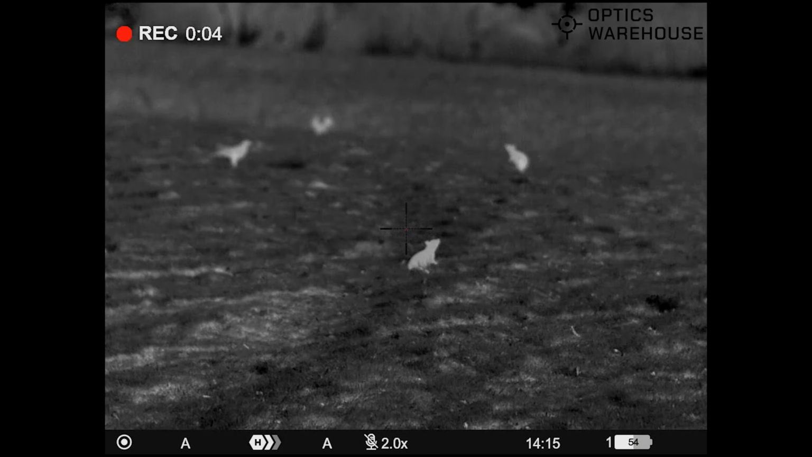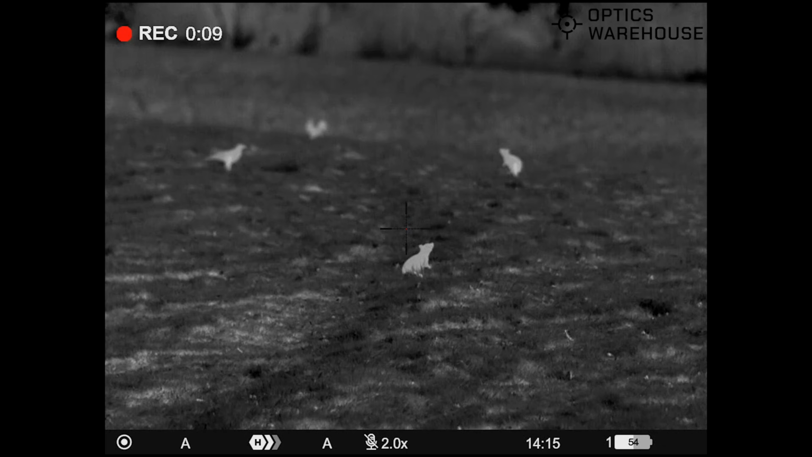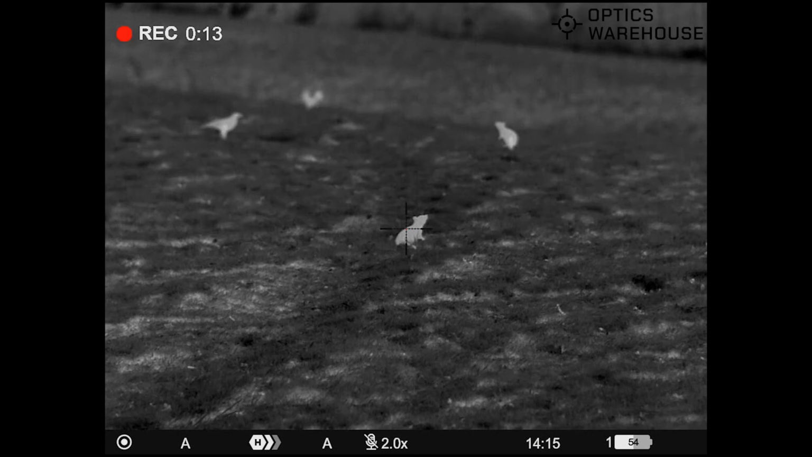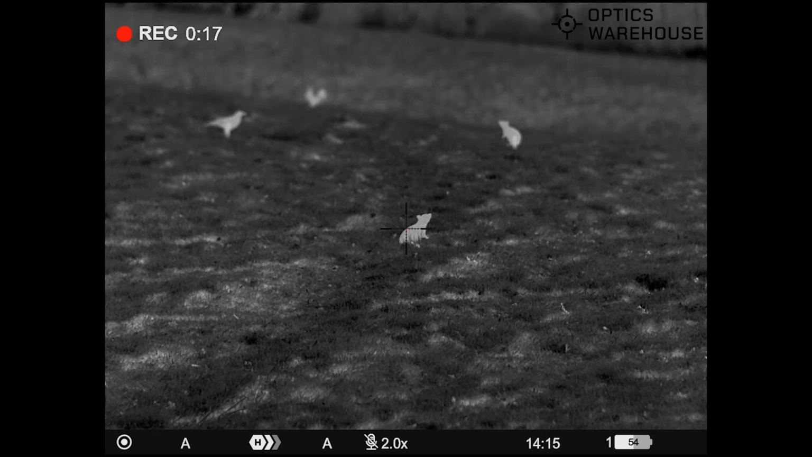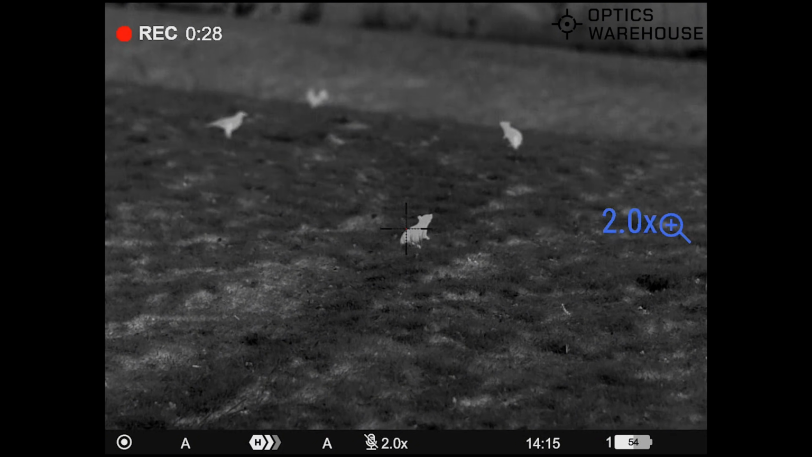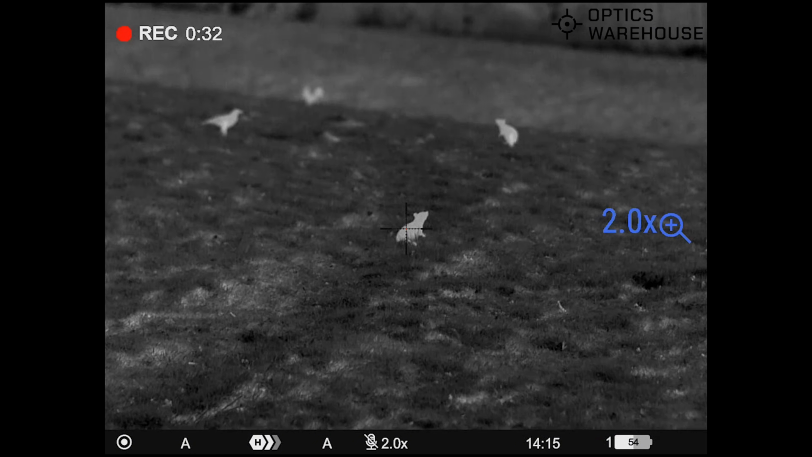Right, so just starting now. There's our rat up in close, and as you can see, good field of view. You can see those there in the background as well, even though it's a sort of squarer ratio on the screen back here. You've still got quite a good field of view. I'm going to do our standard test of zooming right in here, because if you've seen any of my other videos, you know I think this is quite a valuable test.